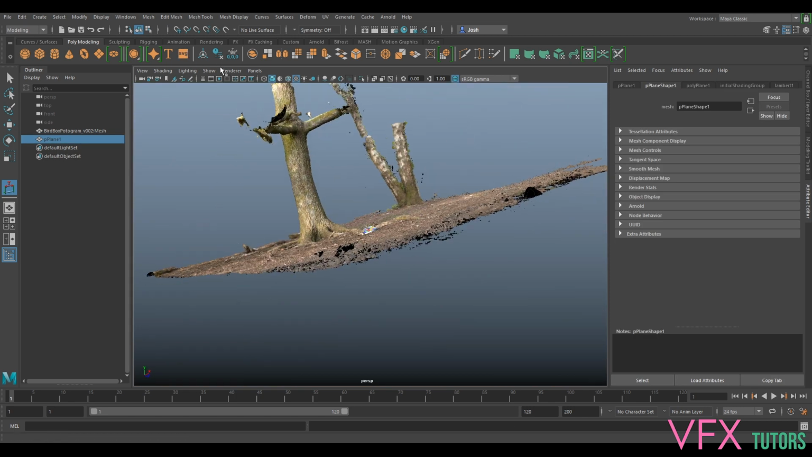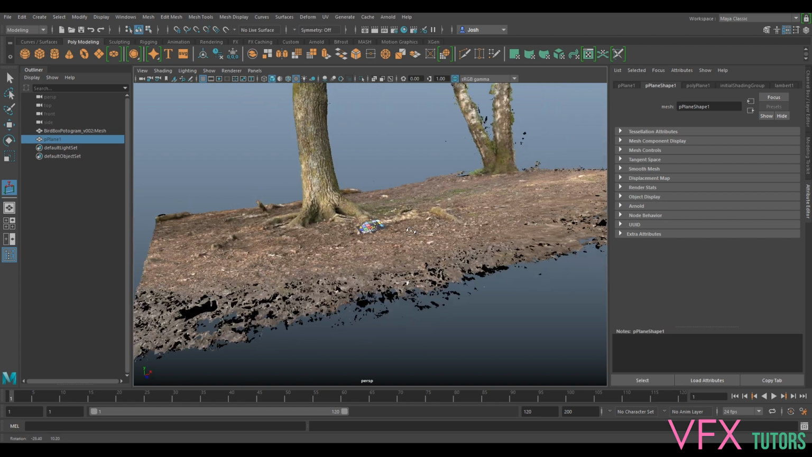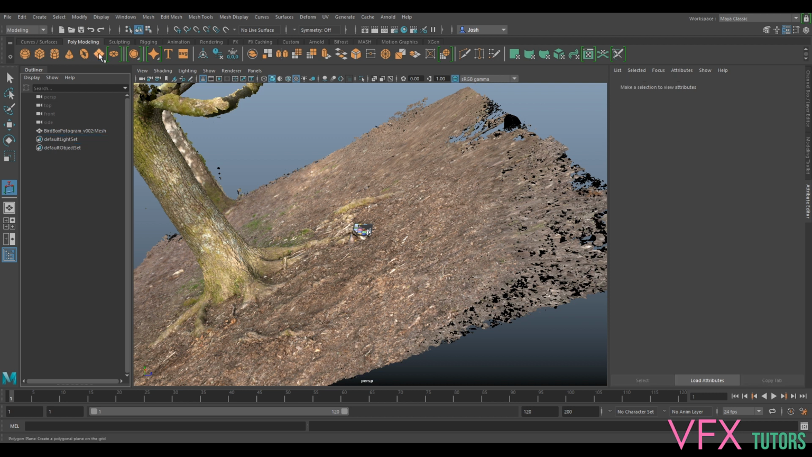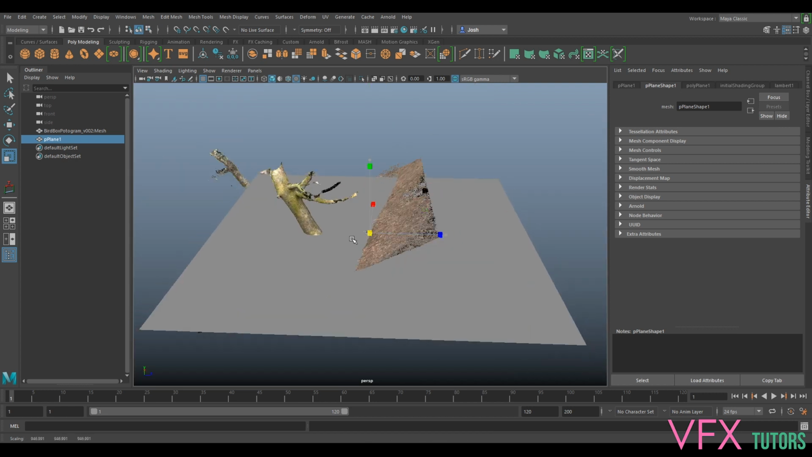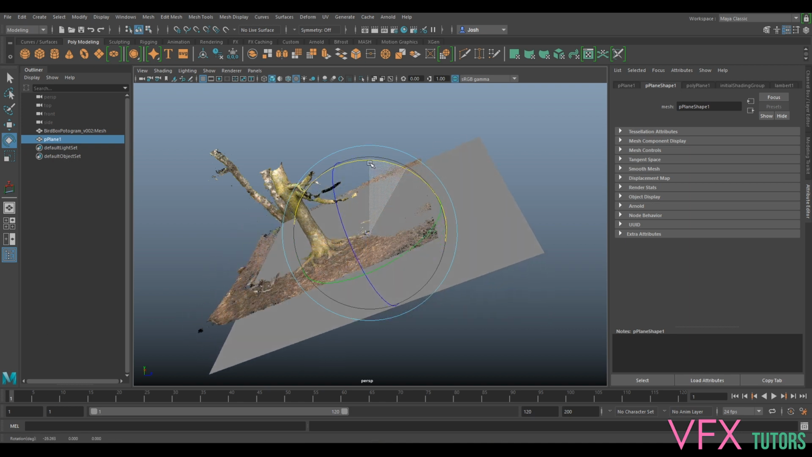So now, if we turn on our grid, we can see that we're in a wacky orientation, which is not great. So I'm just going to delete that plane because I don't need it. And now I'm going to create this plane. I'm just going to scale it up. And this is just going to be my orientation plane. So I'm just going to rotate this around, and I'm just going to try and align it to the floor.